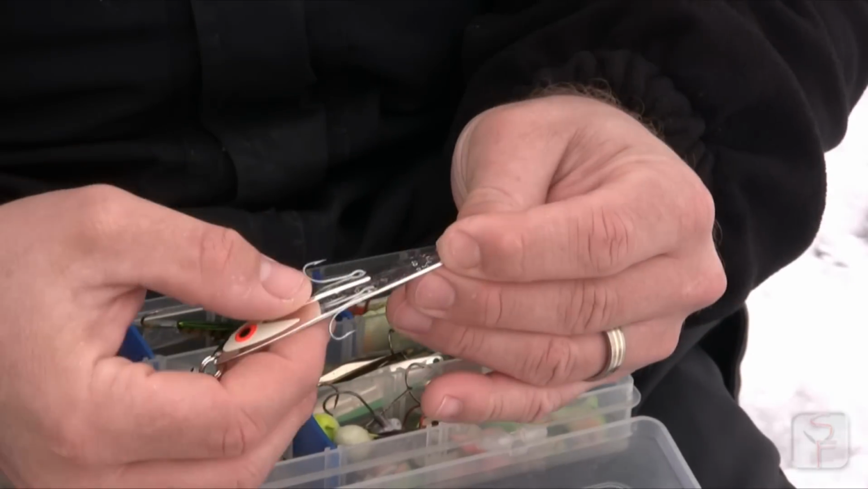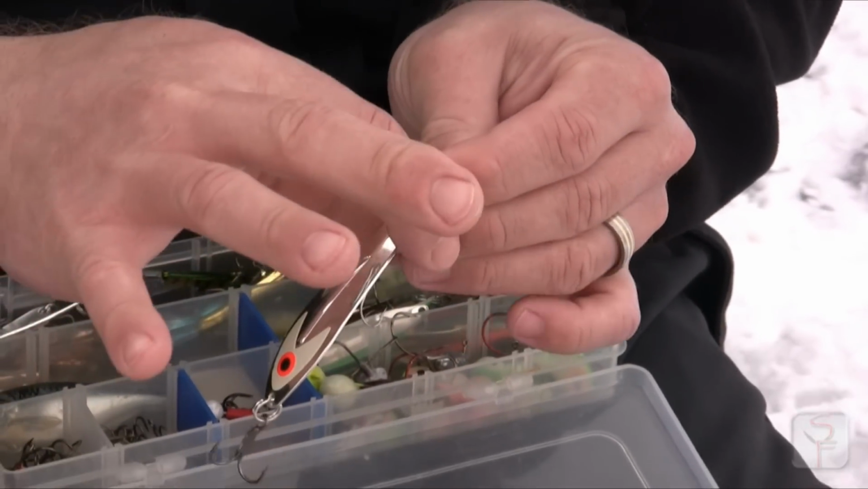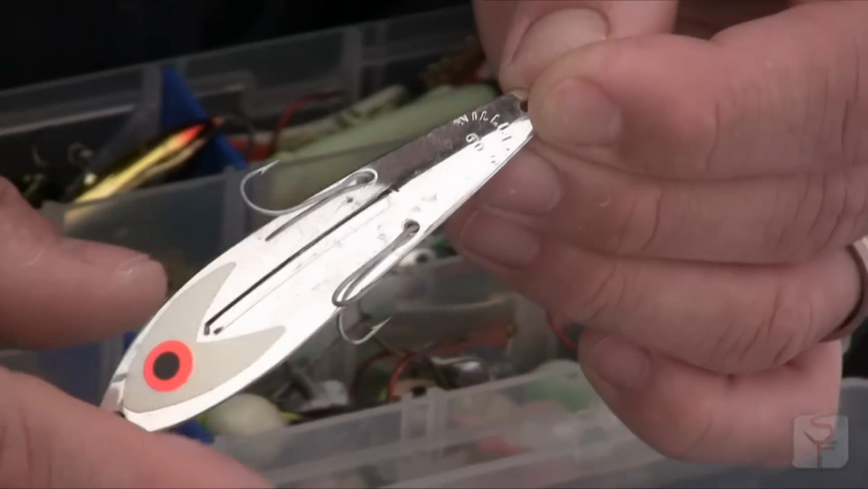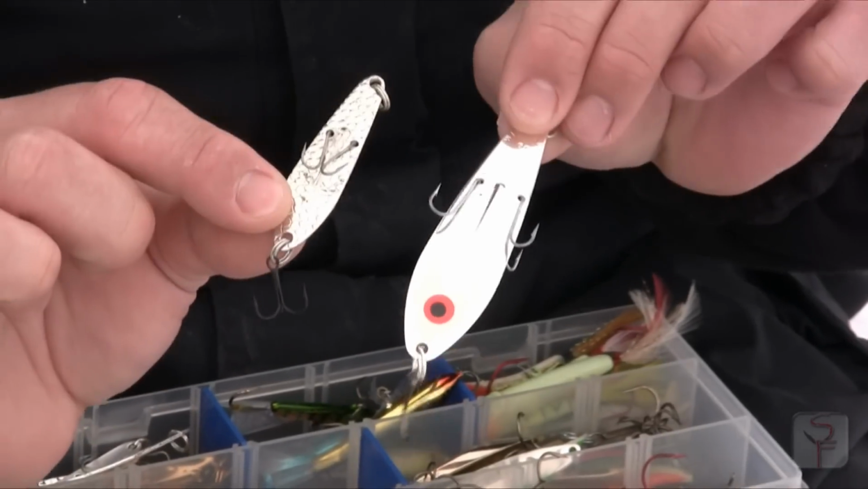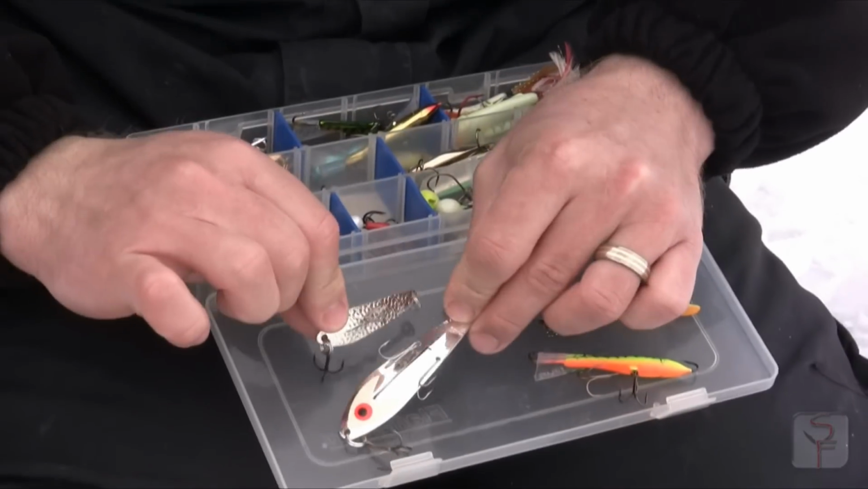The other nice thing you can do with these spoons is just take the side hooks and push them right out to the side of the spoon. That way they're exposed, so if a fish grabs the whole spoon, it's going to hit these side hooks as well, and that'll help you get more hookups for sure. We have the W60 size and the W50 size. Both can have their day. The bigger size, bigger fish, they say, so you can decide on that one.